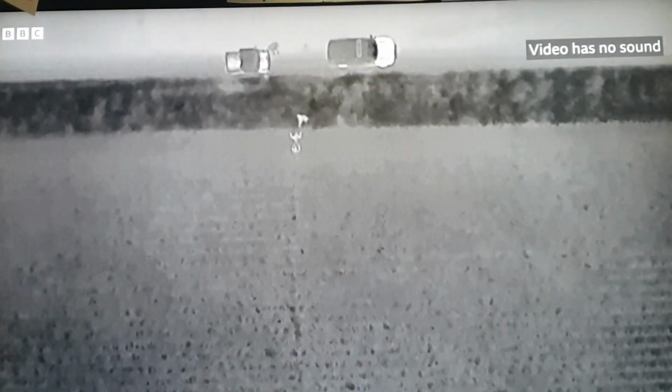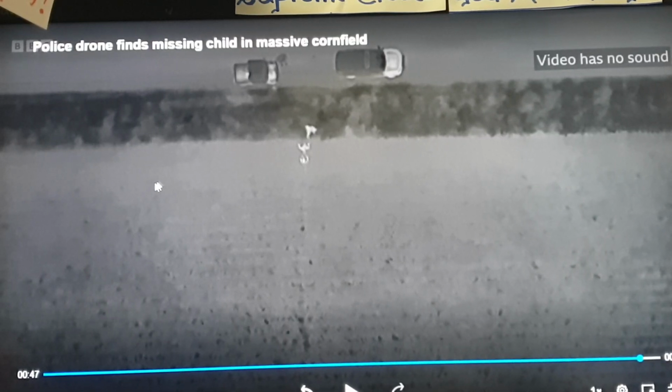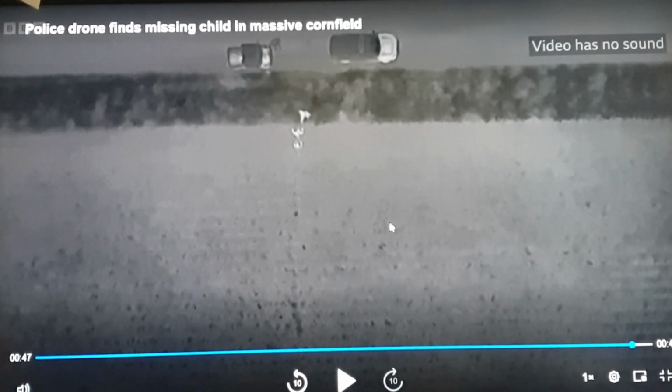Absolutely amazing. I'm so absolutely amazed at the amazing world that we are living in. Look at this technology, how it's changing lives. In the old days, they would look at here's the cars, there's the road, and here's a massive cornfield. How on earth, and it's nighttime, how on earth they would have found this child?